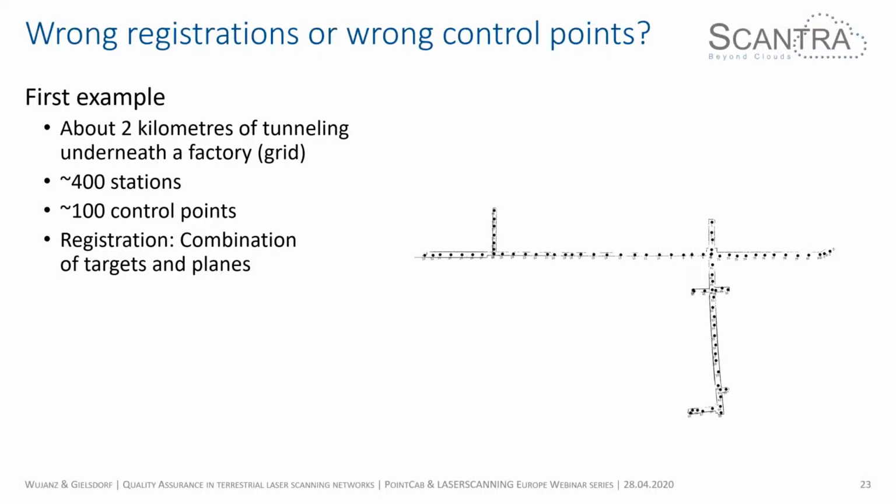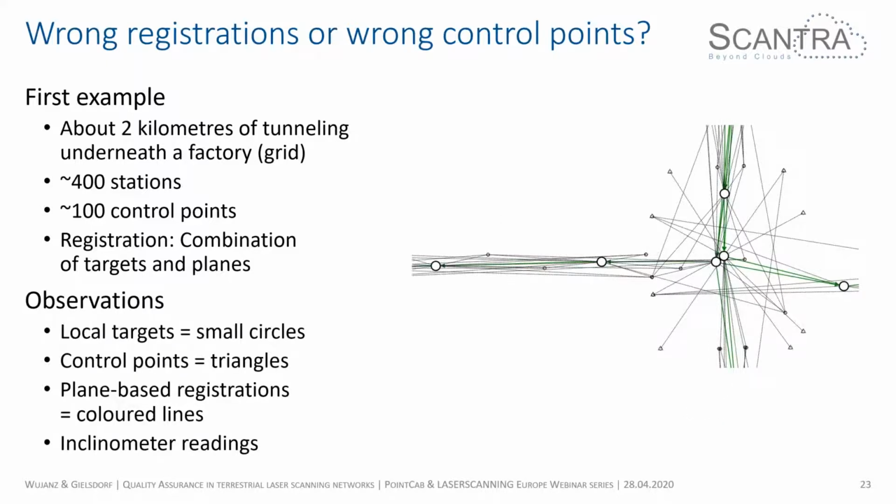You have the walls on the two sides, but you have not much in the direction of these tunnels. This is why this client has introduced targets to support plane-based registration. So this is roughly how it looks. You can see this is just a detail again. The large circles are scans or scan positions.